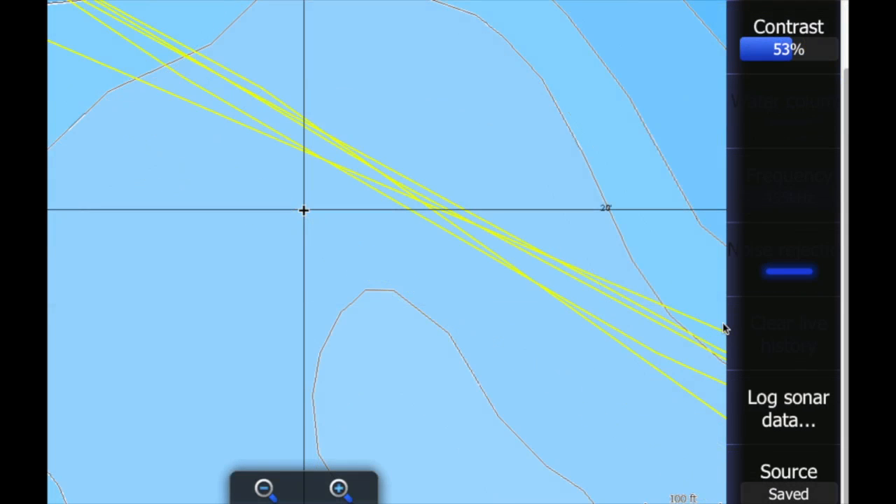Here's a quick screenshot of what I mentioned earlier about which source you want. Here I have saved, so it's going to show any file on my SD card that is saved. It'll show up on the map. Right now nothing's showing up on this map because there's nothing in this area that I had scanned previously.